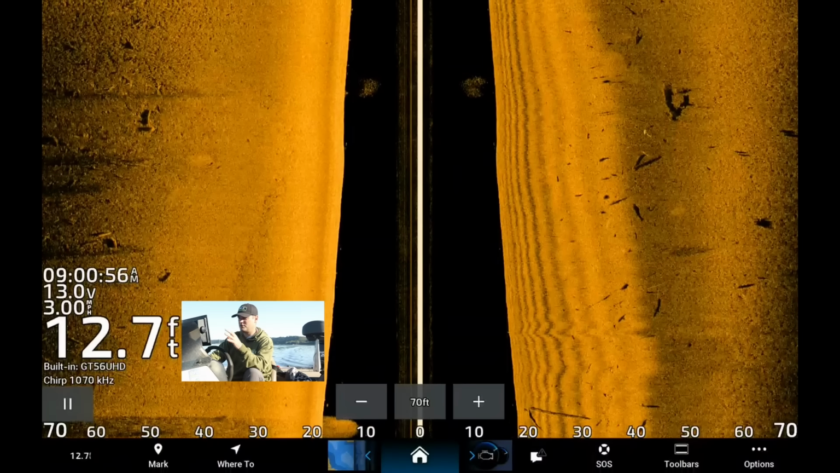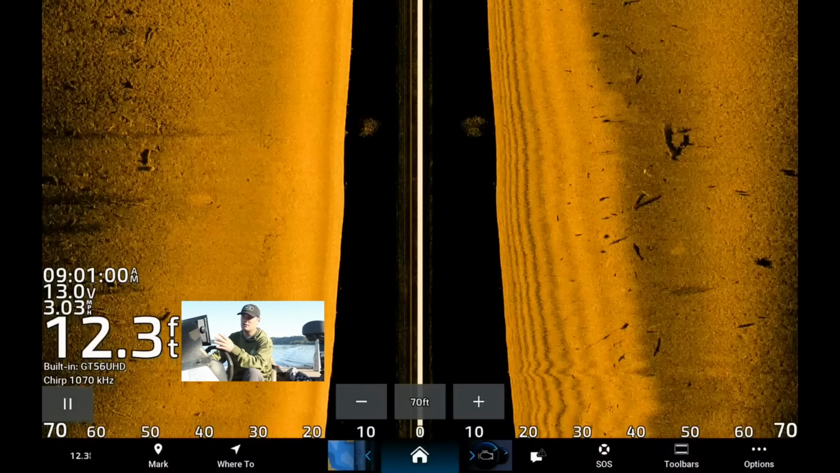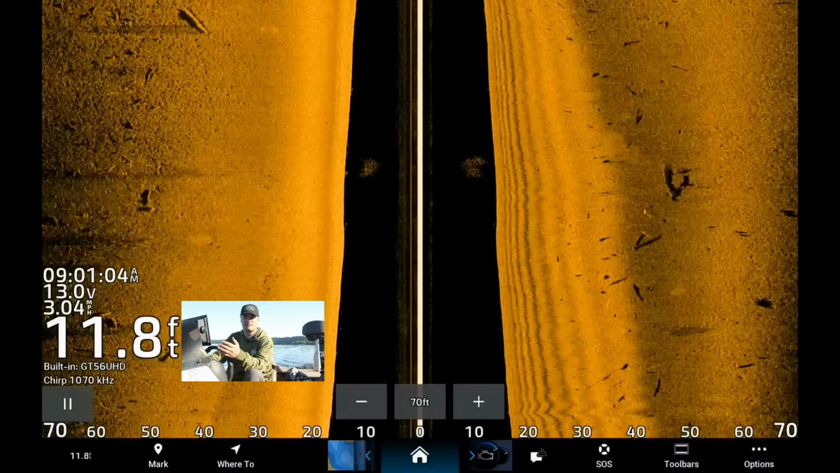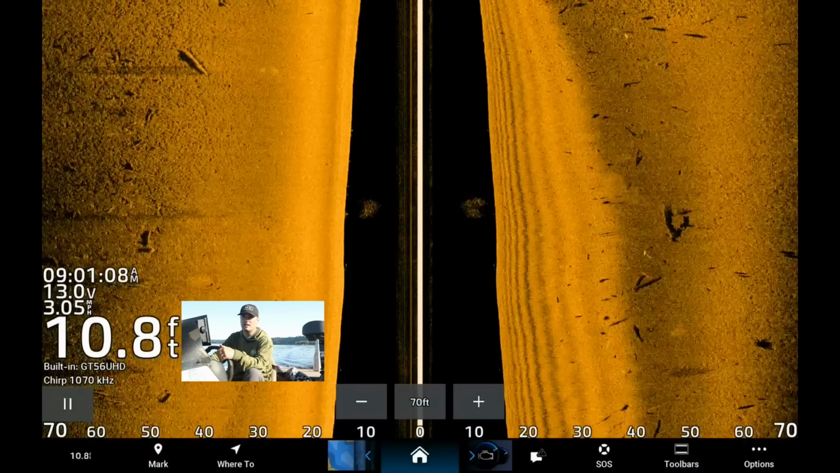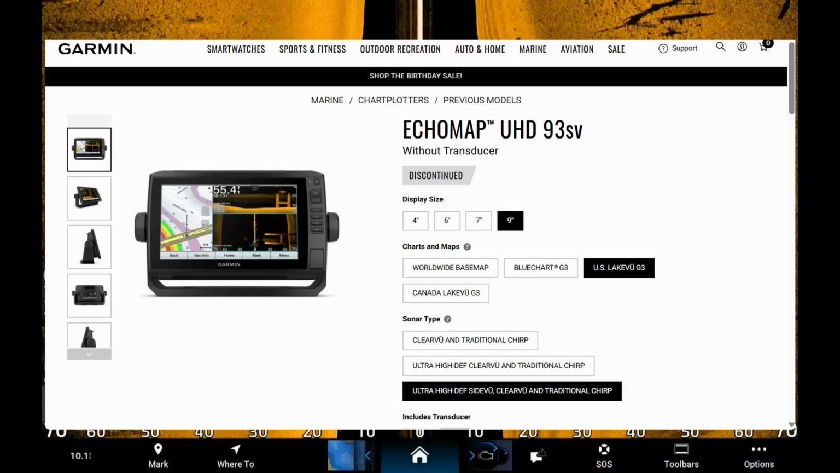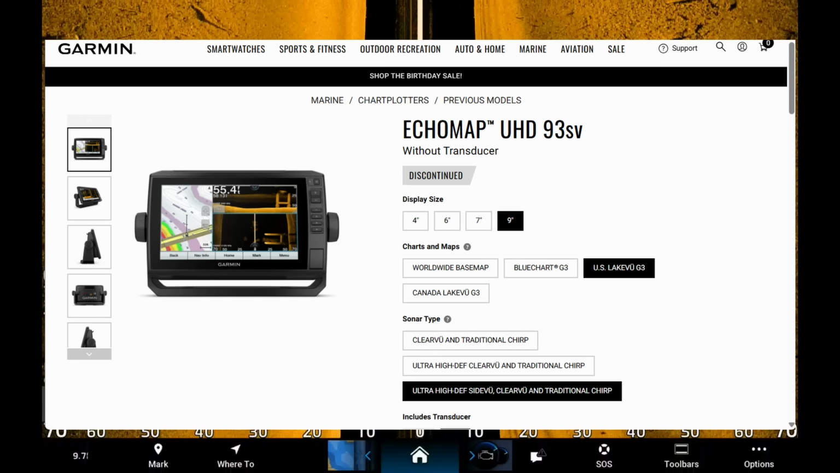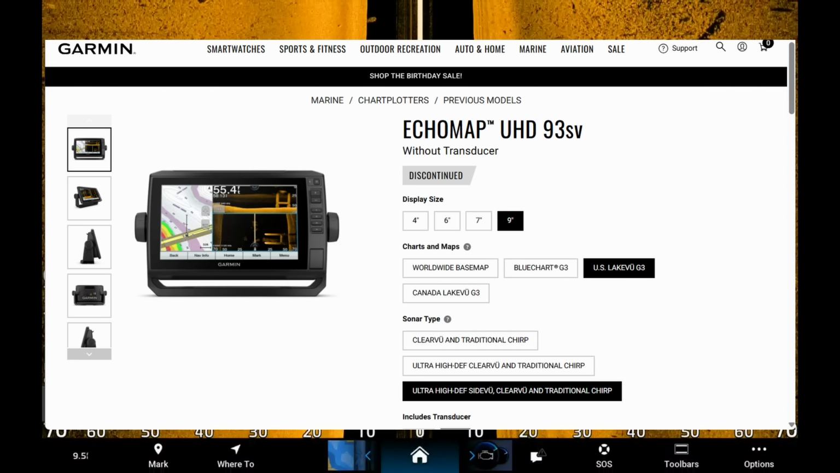So when it comes to what you're looking for on the new side, pretty much every single unit that I would say is over $700 has a megahertz frequency side imaging function at this point. I know the Garmin EchoMap 73 SVs, the 93 SVs, those EchoMap series, they use a 1.1 megahertz frequency for their side view. And it's got the 800 and 455 as well if you wanted to use those.